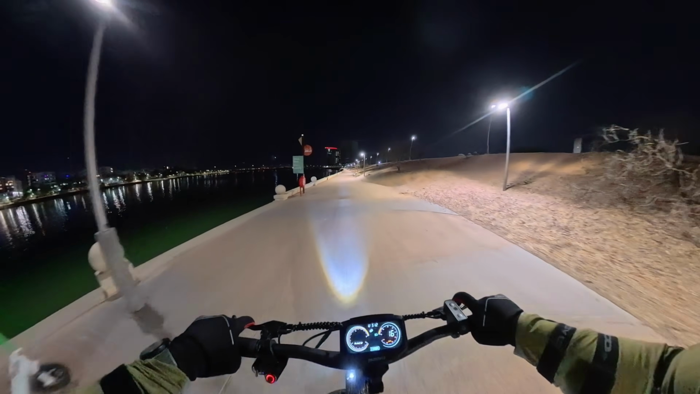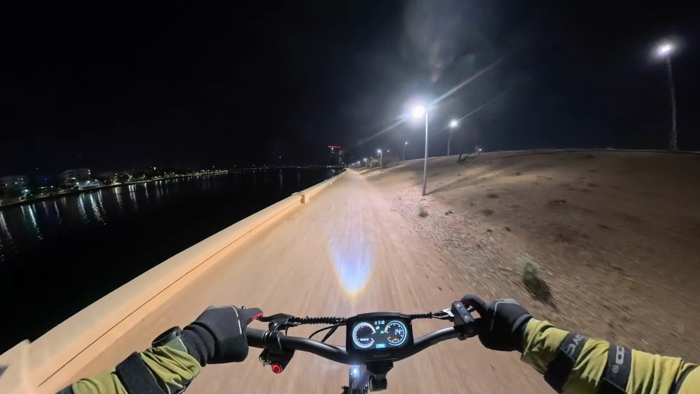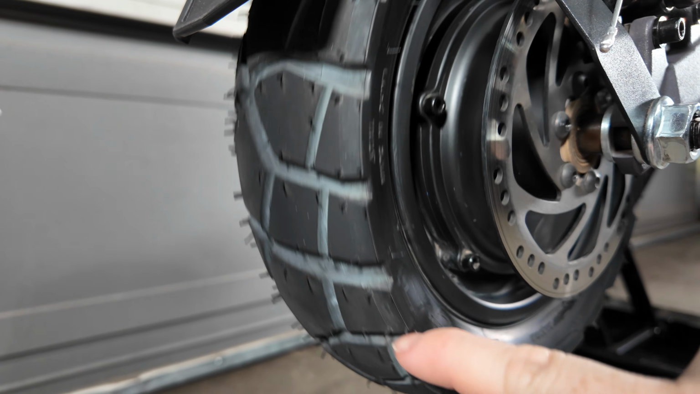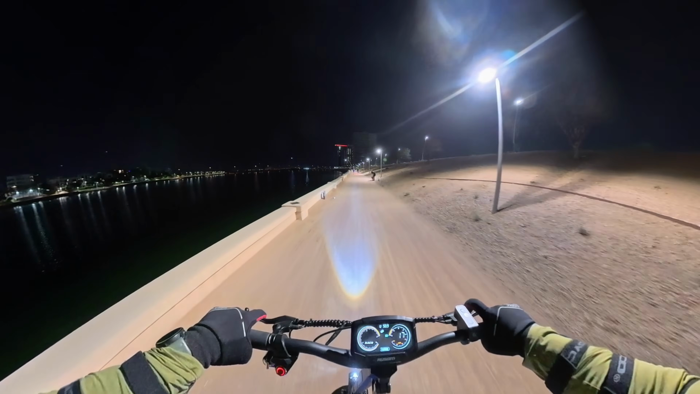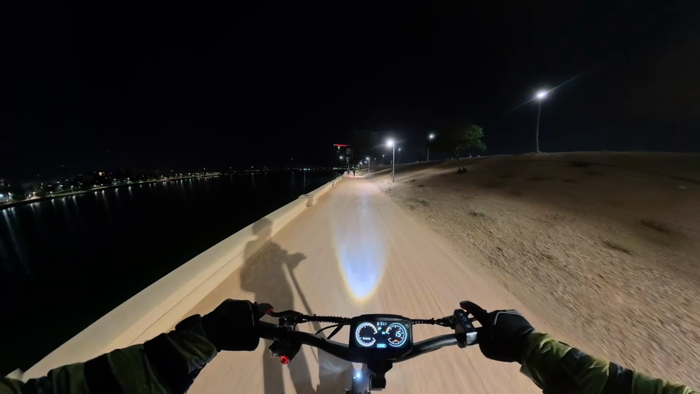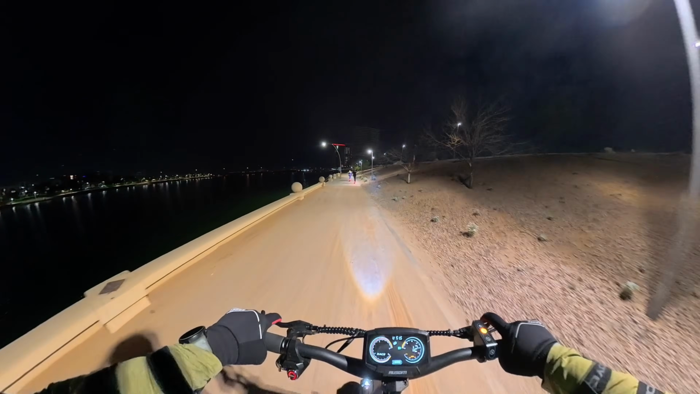All right, we're going to transition over to this dirt path here. This L2 Max dual motor does have hybrid tires. They're 10-inch by 3-inch tubeless pneumatic tires, which is a departure from what you normally see on Ausom scooters, which are tubed tires with more aggressive hybrid tread. This setup here is tubeless with a much quieter tread pattern, so you don't have to worry about loud droning when you're cruising around.